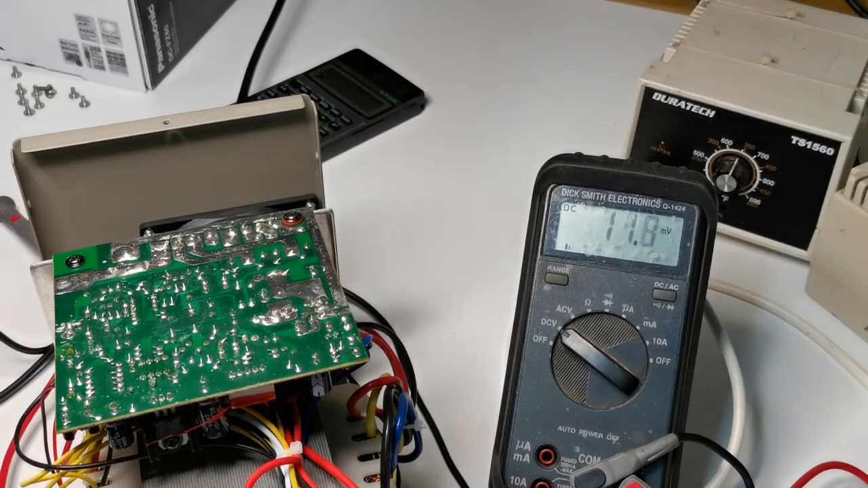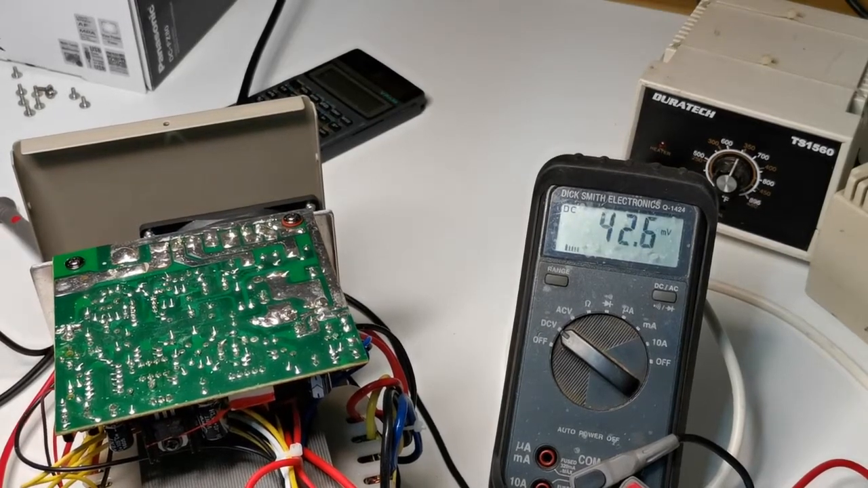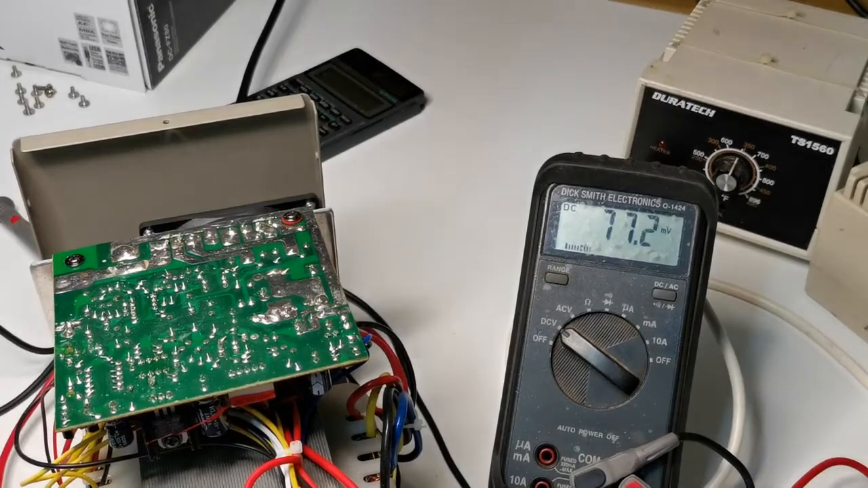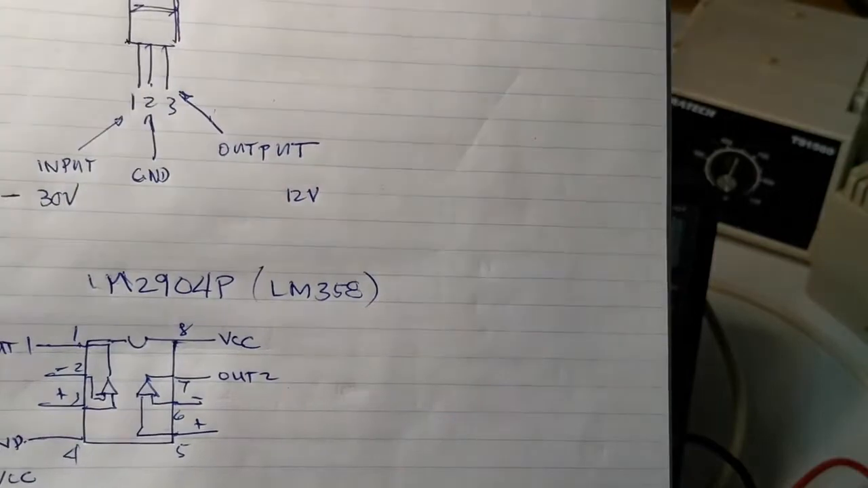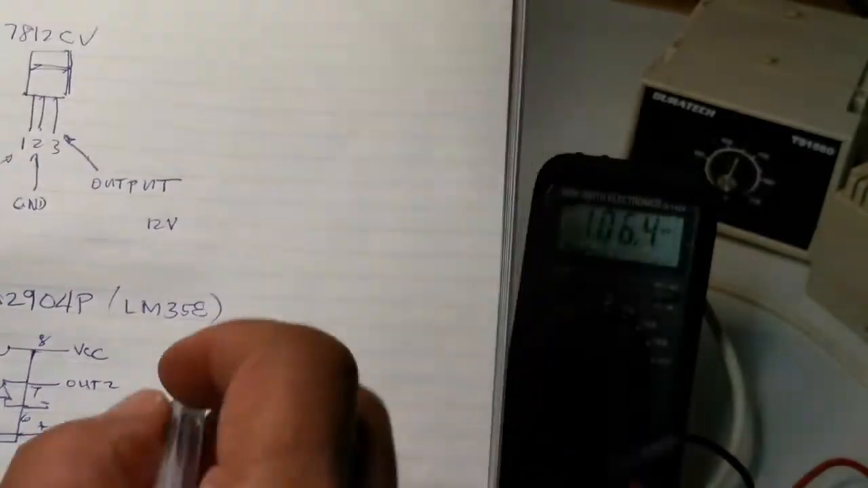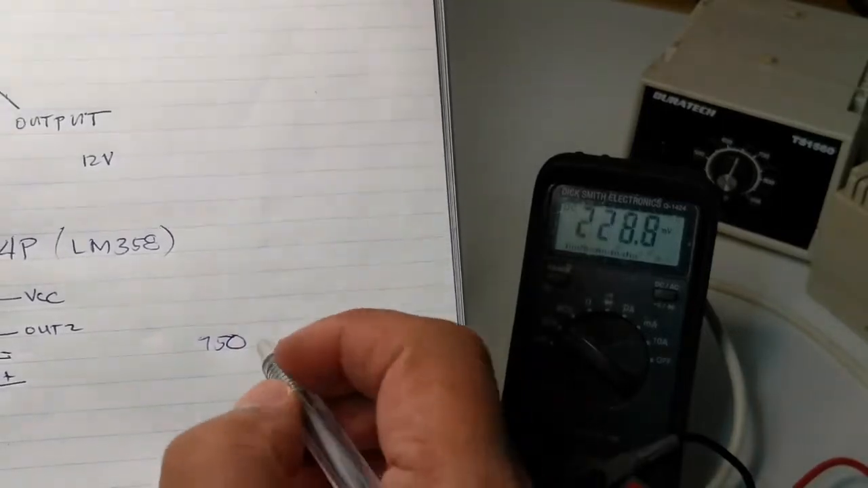To find it out, we need to assume, or find out, the current consumption of the op amps. From the data sheets, we just assume the maximum. I'll come back to you shortly. Okay, I'm back. Looking at the data sheets, the supply current at 15 volts is roughly 750 milliamps.